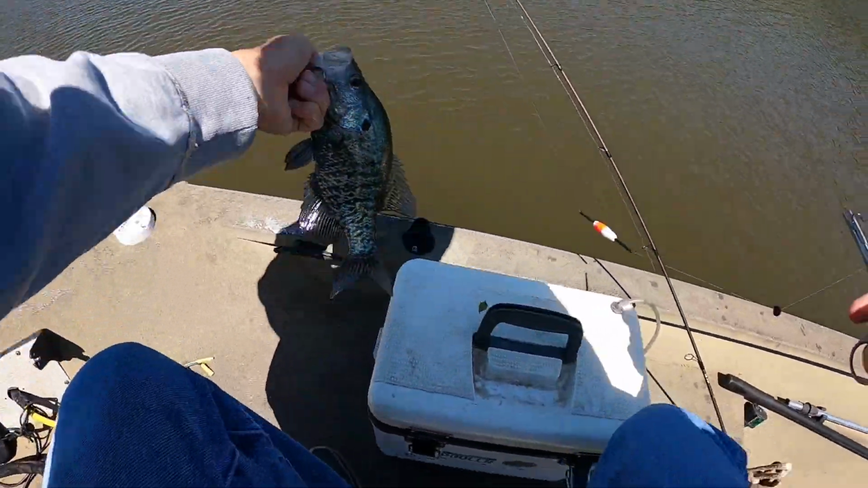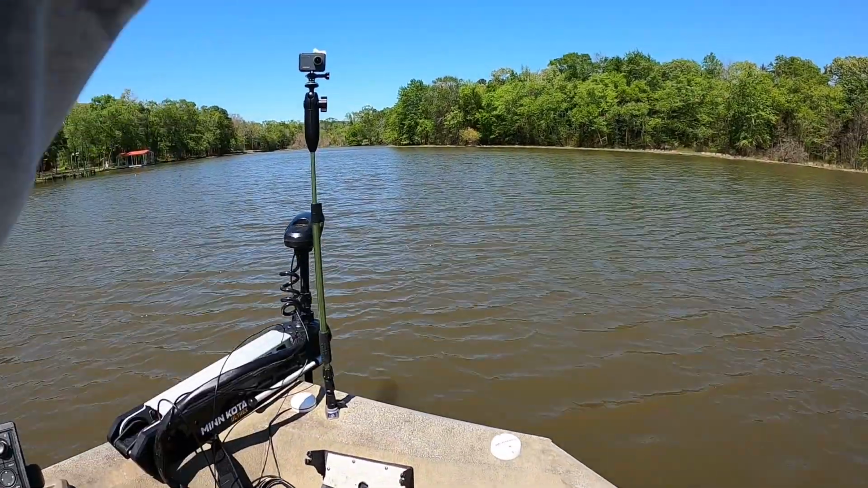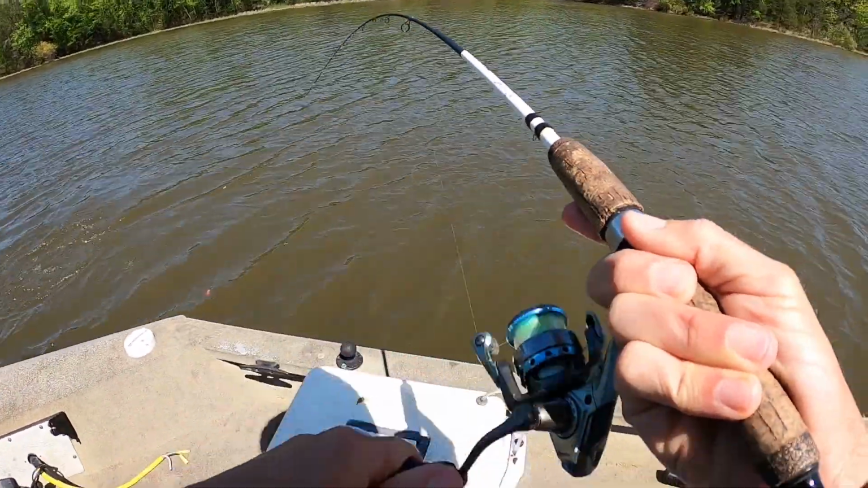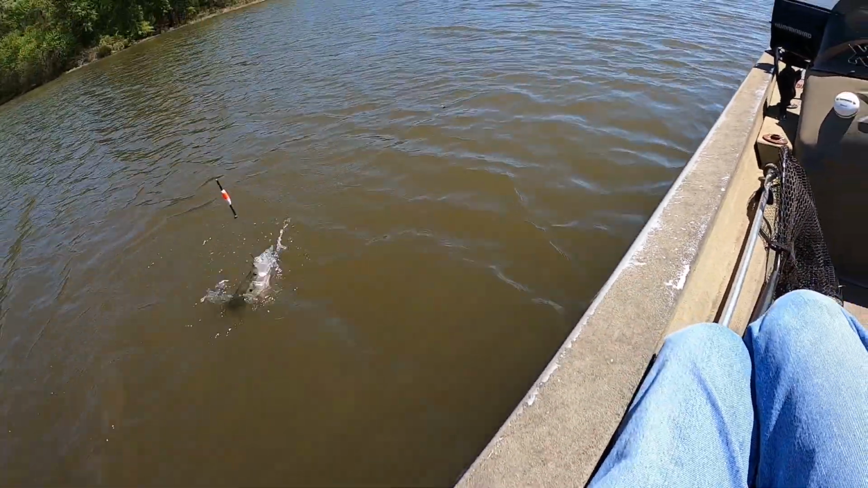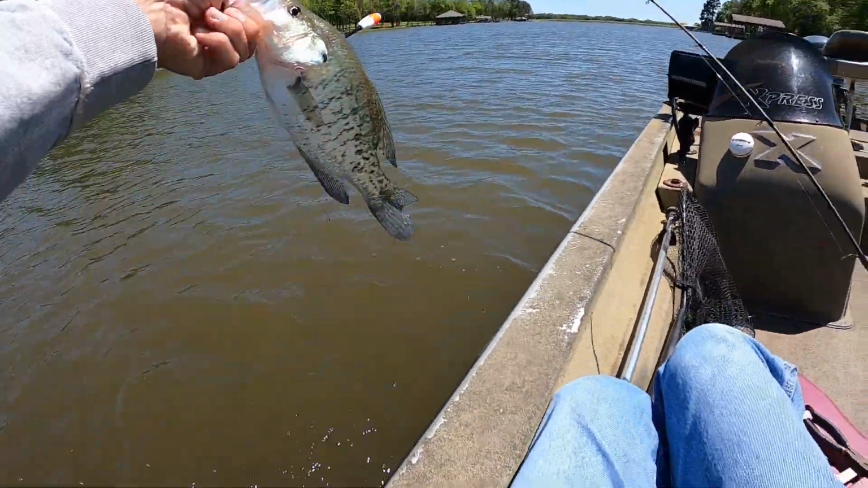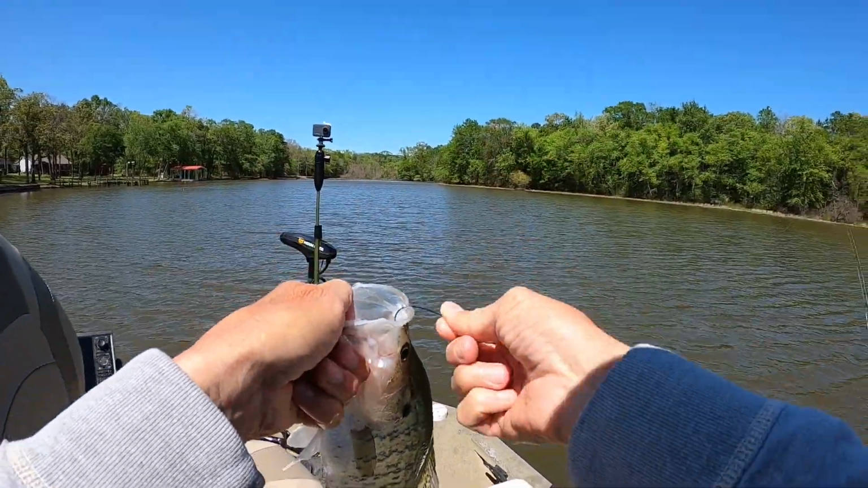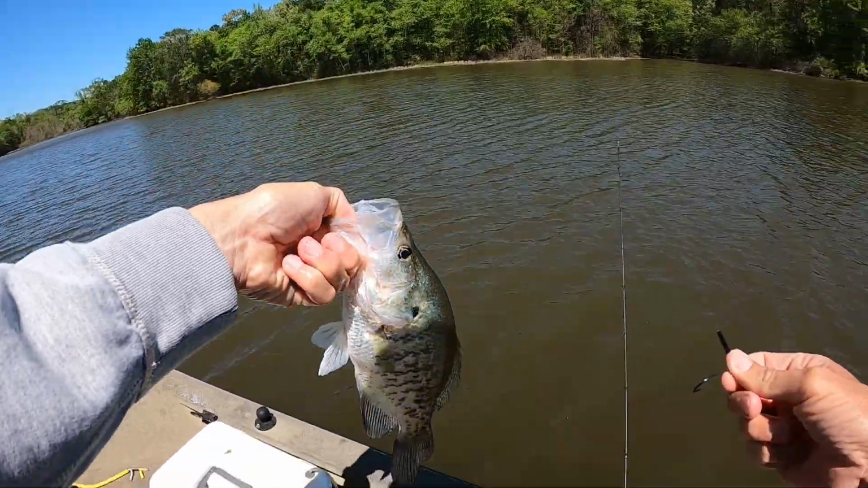There we go. Ooh, it bobbled it. There he goes. I got him that time. Another good fish. Golly. Another nice one. Come here, girl. You see, that's a female right there in amongst all the males. Another nice fish. Beautiful.